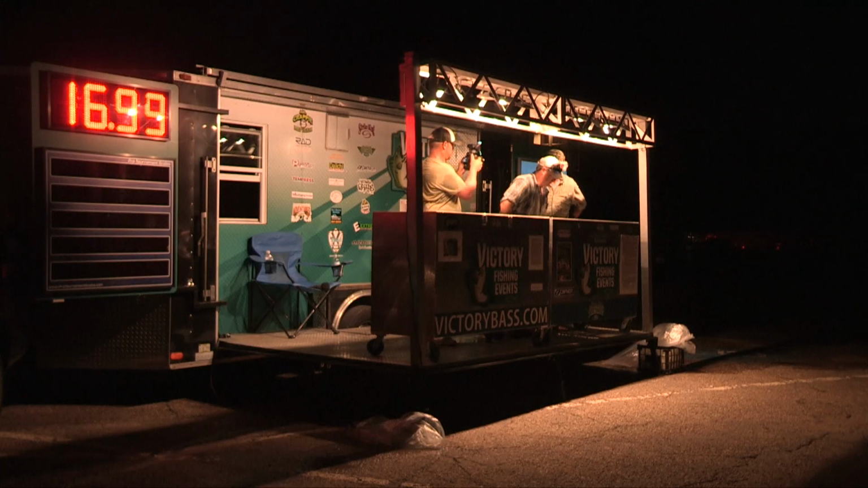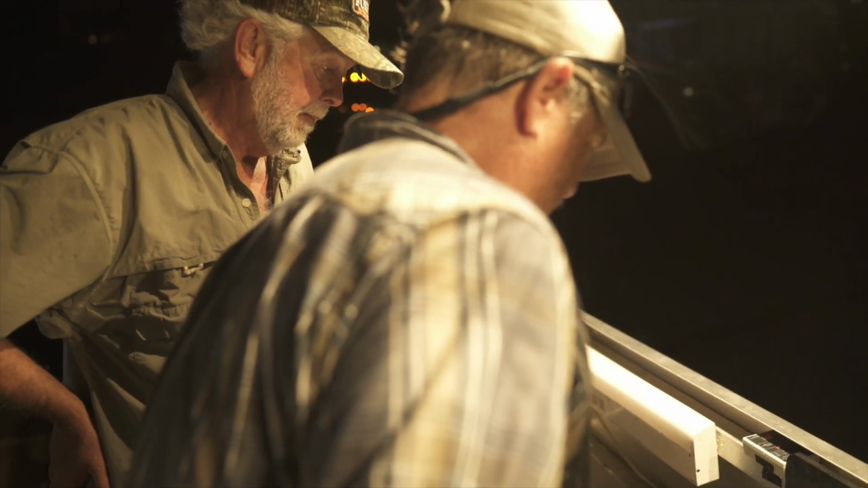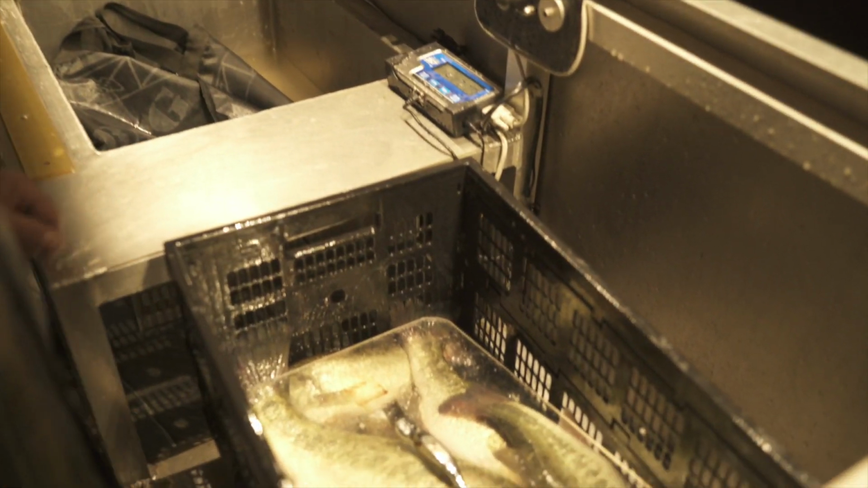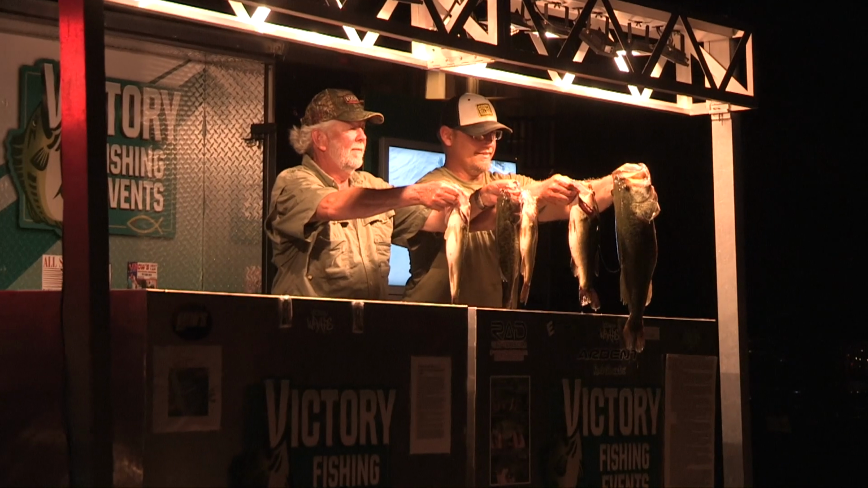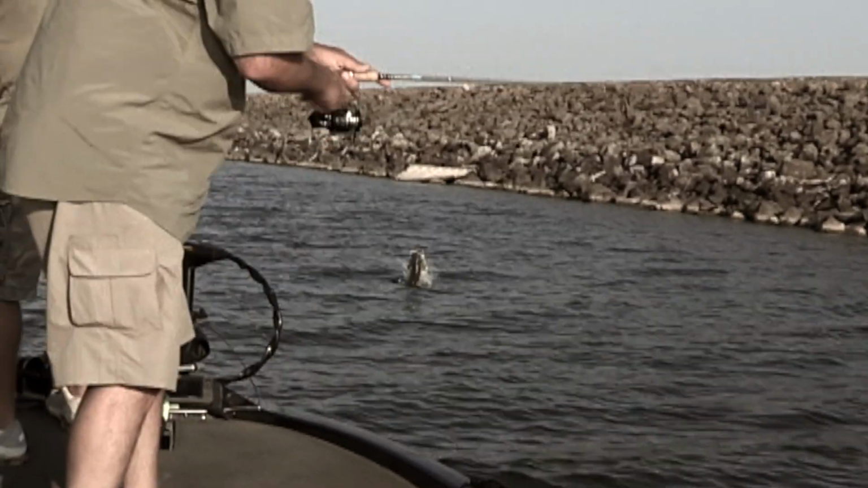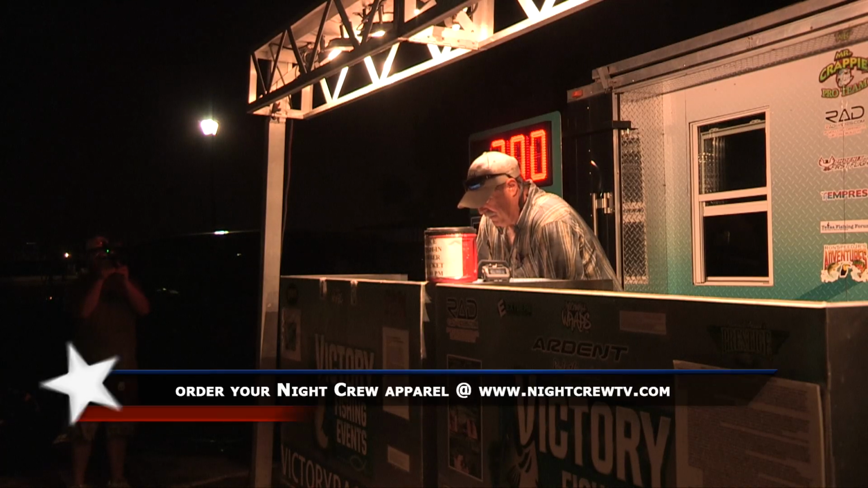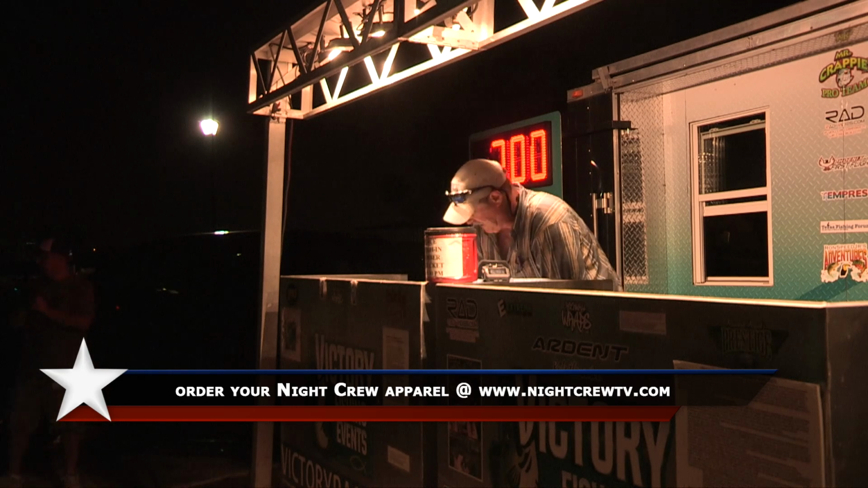As the scales bounced back and forth, all we could do is sit back, cross our fingers, and hope for the best. The number to beat was 1680. 1703. And we had it. Not by much, but a win is a win in this game, and it was all because of that one big fish and the decision we made to go where we did. First place in the stream, 1708, Chris Robinson and Kevin Johnson.